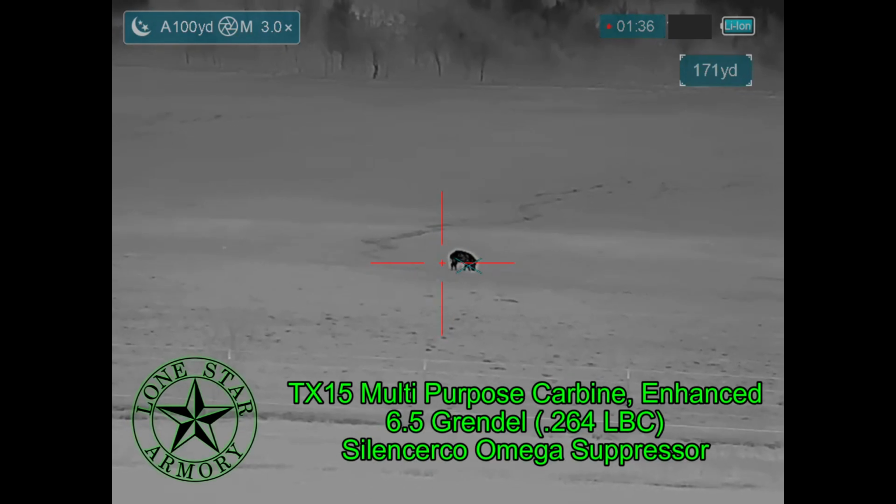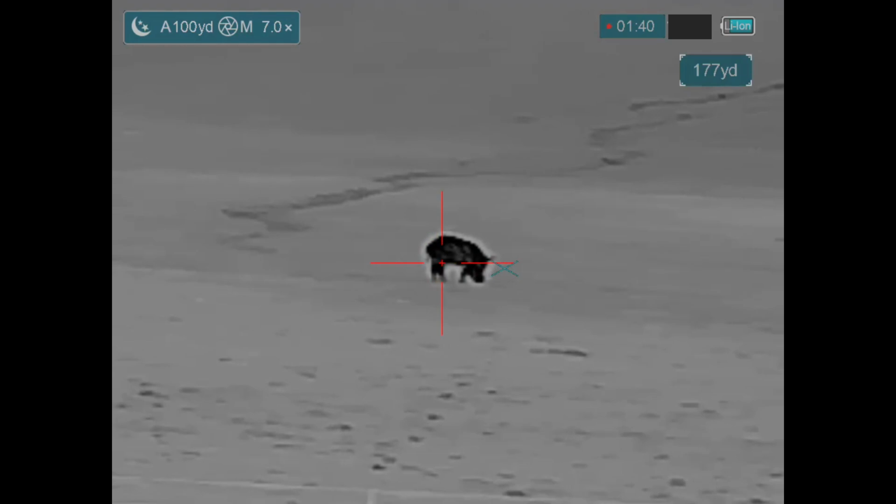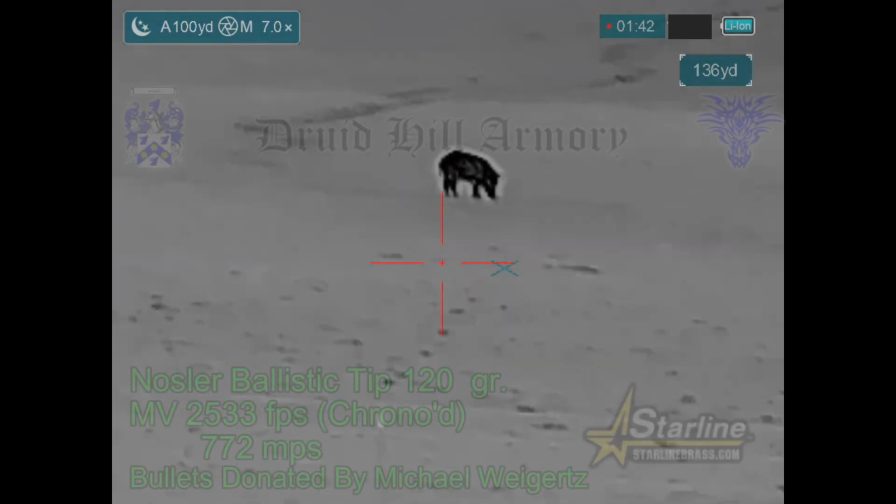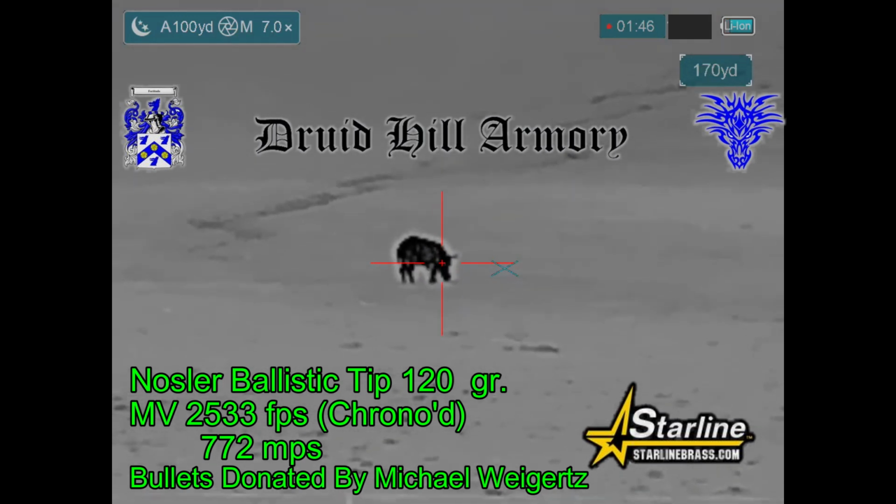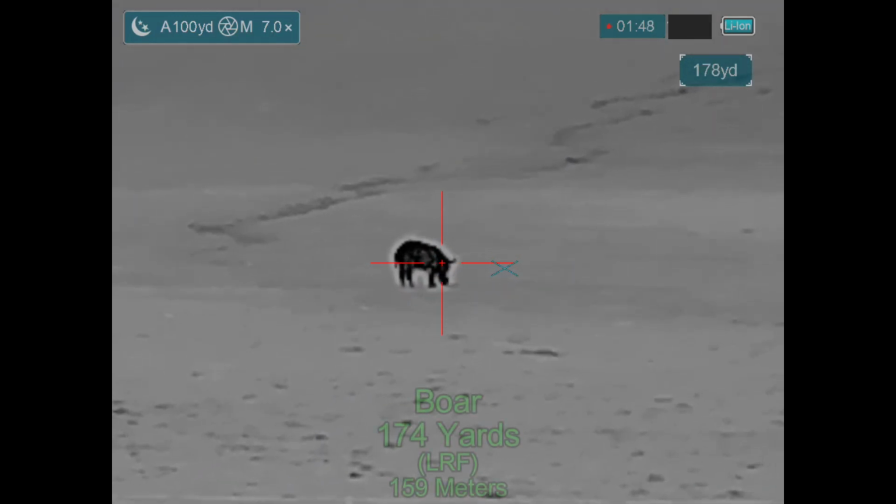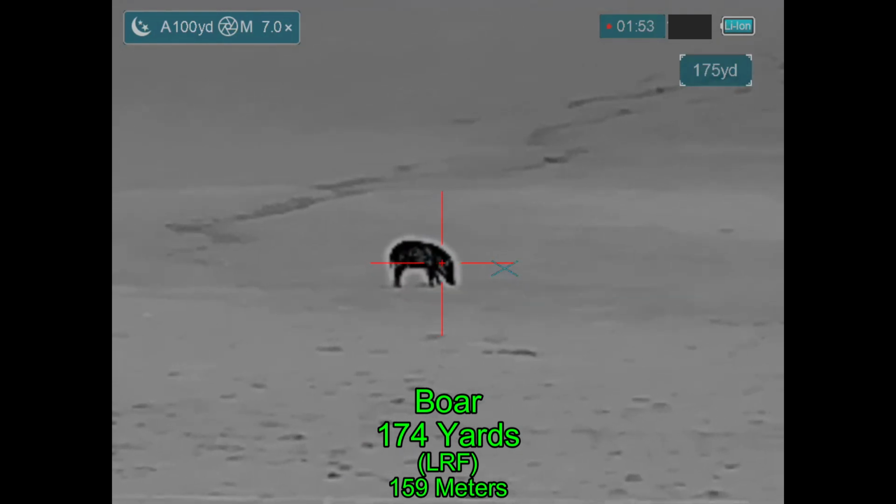That I hope to be getting a shot at with my TX-15 multi-purpose carbine enhanced from Lone Star Armory, through which I'm going to be shooting some Nosler ballistic tip 120 grain bullets donated by Michael Wiegertz, loaded by Drill Hill Armory and the Starline Brass. And the boar's out there at about 174 yards. Here we go.